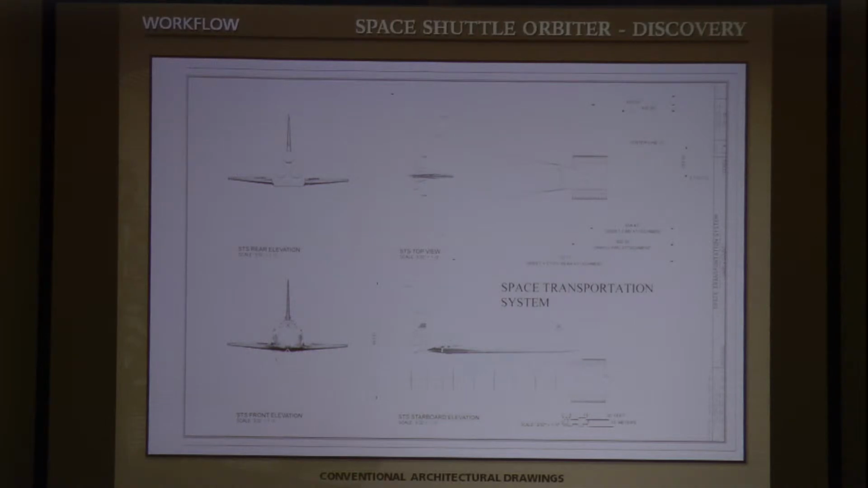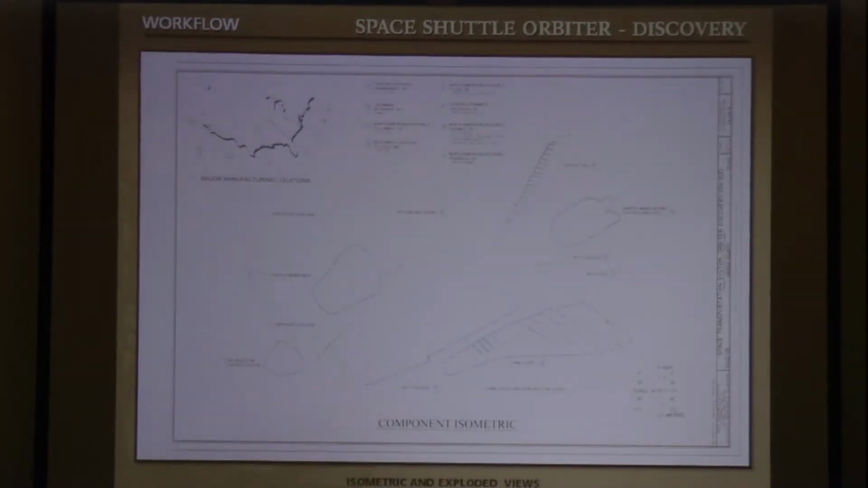The meshes from RapidForm and solids from AutoCAD were combined inside Rhino and then exported as 2D polylines for drawing assembly back in AutoCAD. This let us generate standard plans you see here. Sorry about the quality of that, it's washed out. And also isometric exploded views. Modeling the shuttle in 3D really greatly increased our versatility and the speed in producing the 2D drawings that are clear and concise.